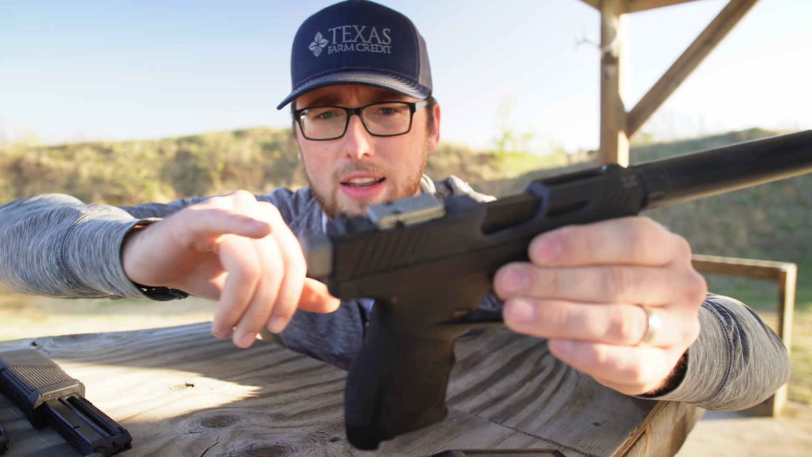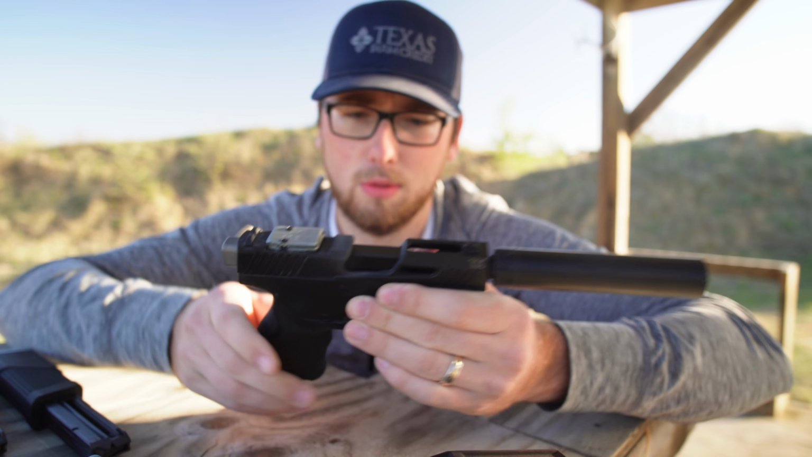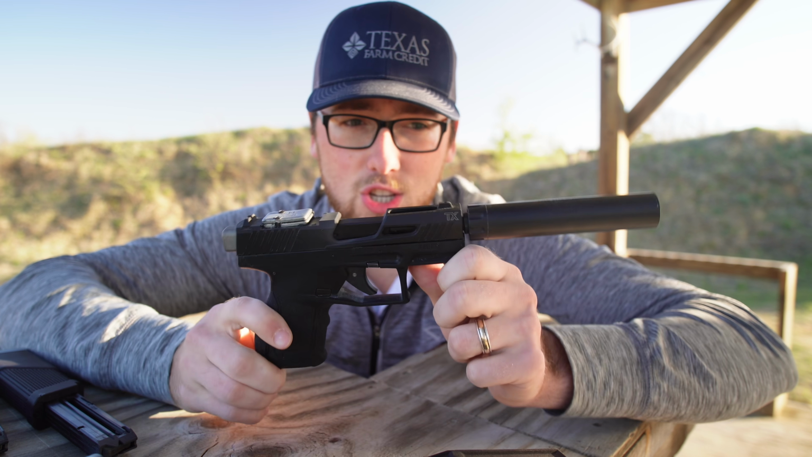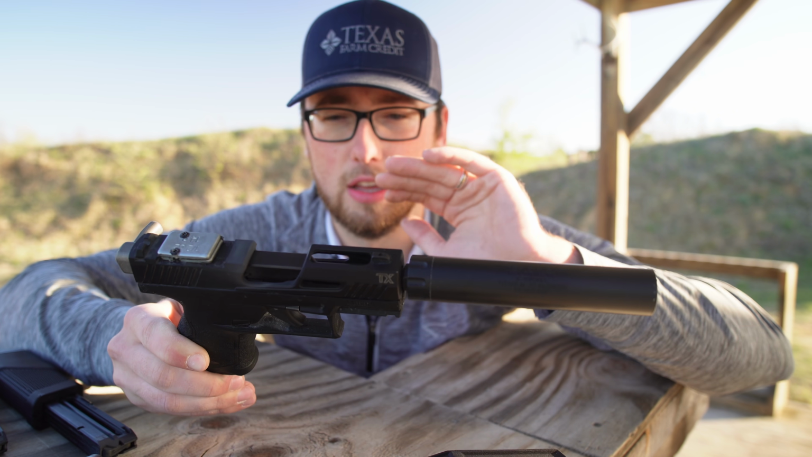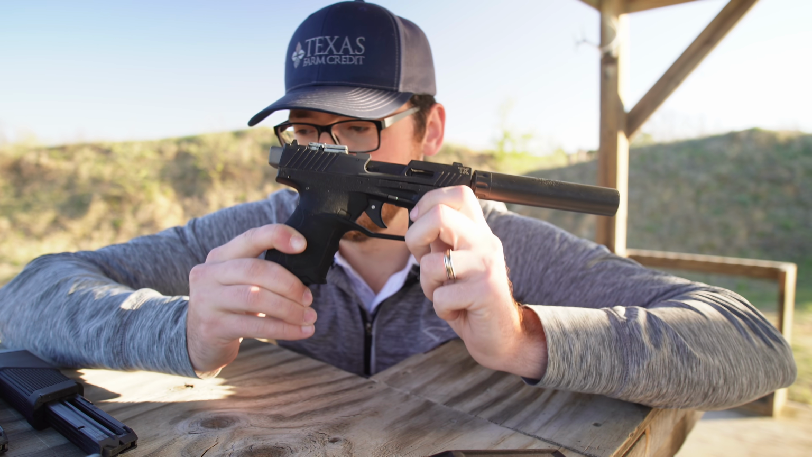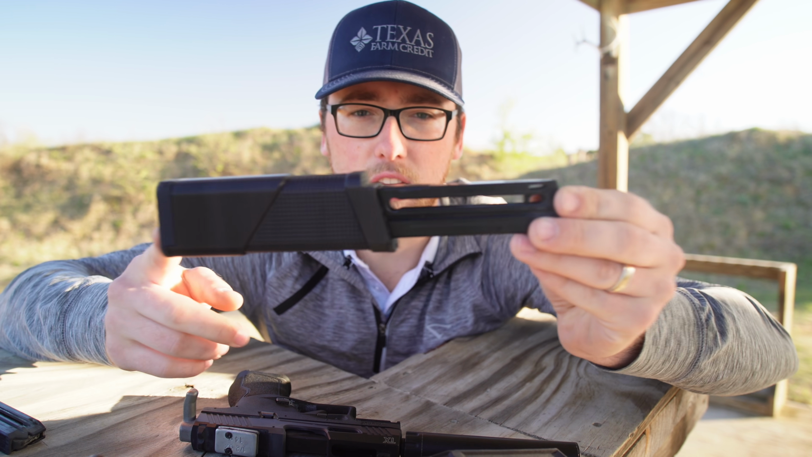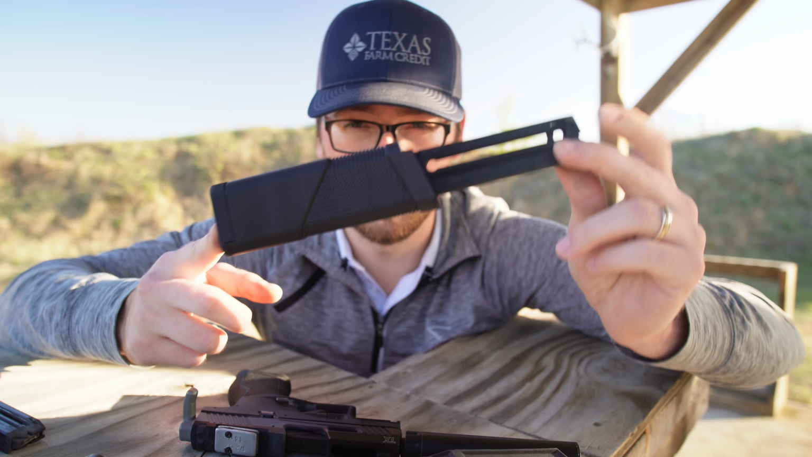And then I also added a little bit of weight with some tire weights on top. I have a whole video talking about making this gun run suppressed with adding a knockoff Aimpoint ACRO, because if you know anything about these guns, they get really finicky with an FRT and a suppressor, but luckily this thing runs now. And then finally, I have a plus 15 round extension from Hahn Solutions. So this thing shoots a total of 28 rounds now.